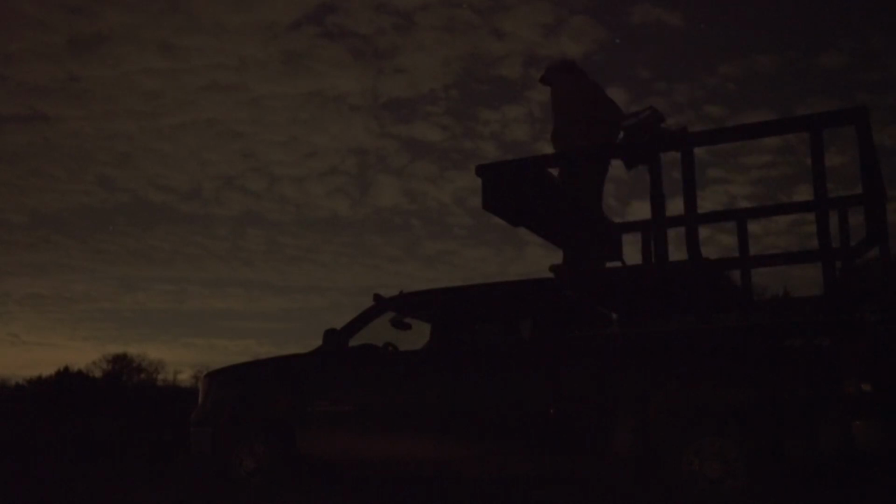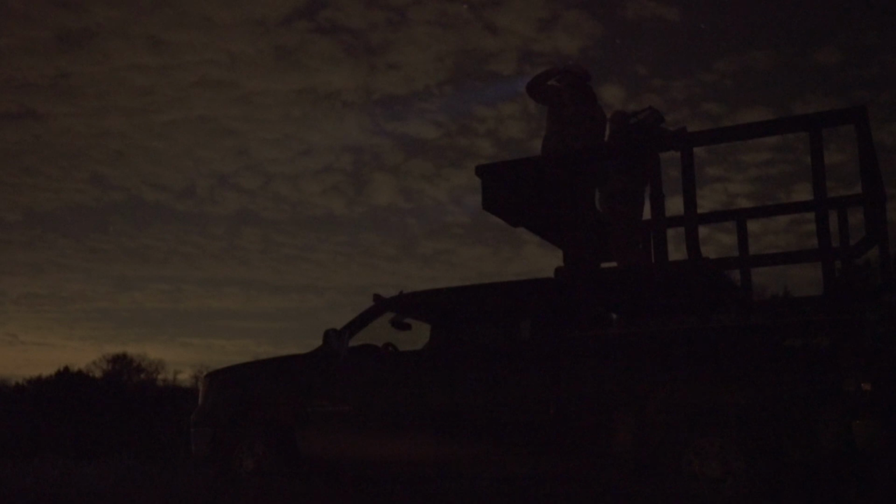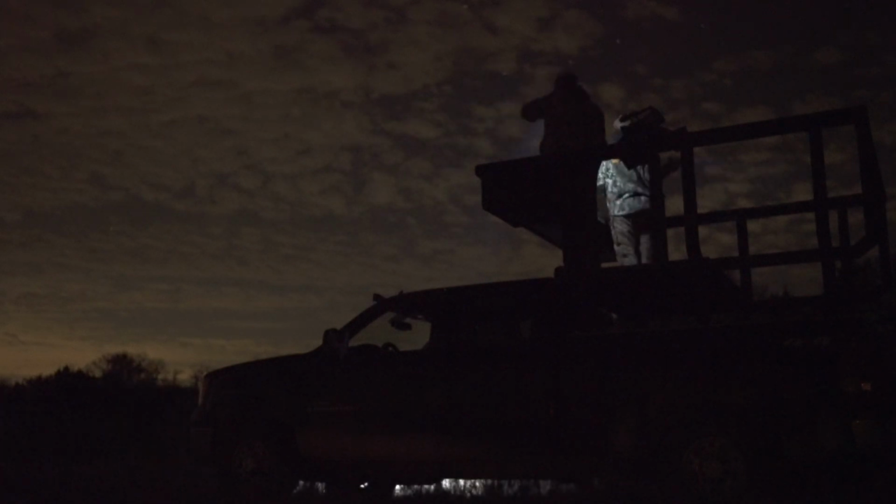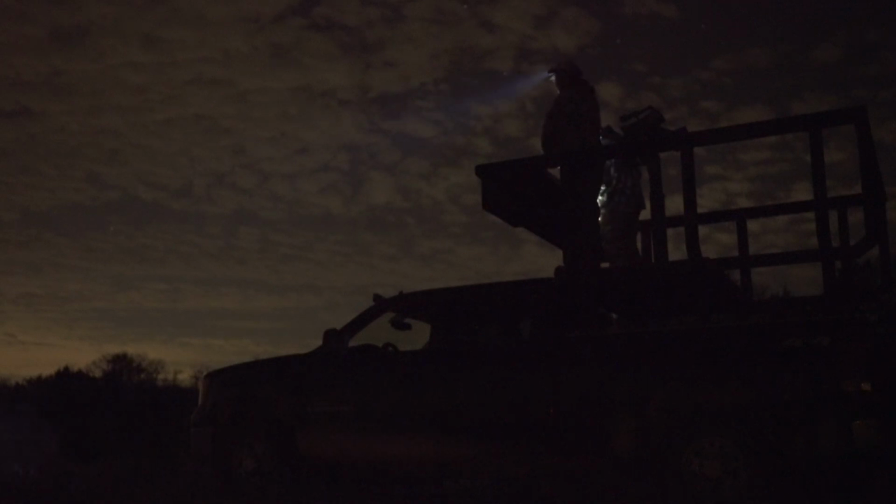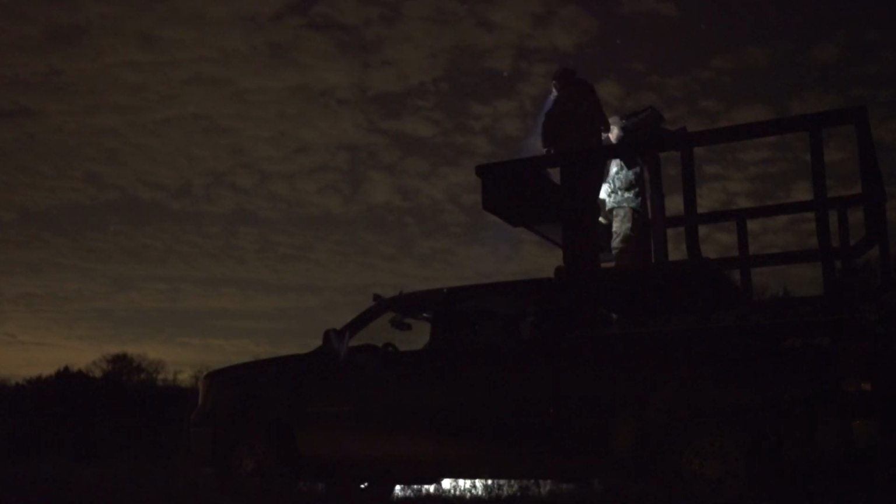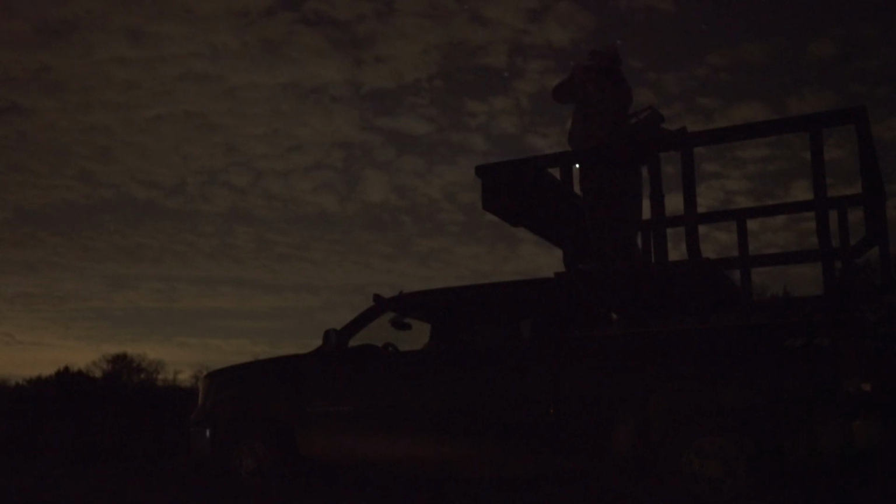I'm freaking starving. As long as Ronnie and I have been night hunting together, I can remember only a handful of times we blindly pulled into a place, and before we could even get the FoxPro up and running, we had a coyote standing there right in front of us. We've had plenty that we've bumped out of an area by driving in on them, but to have one just stand there and watch us get set up is few and far between.